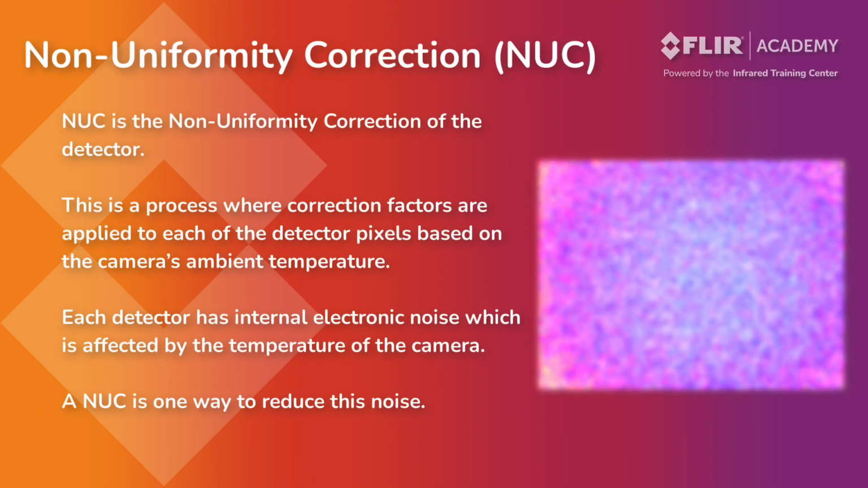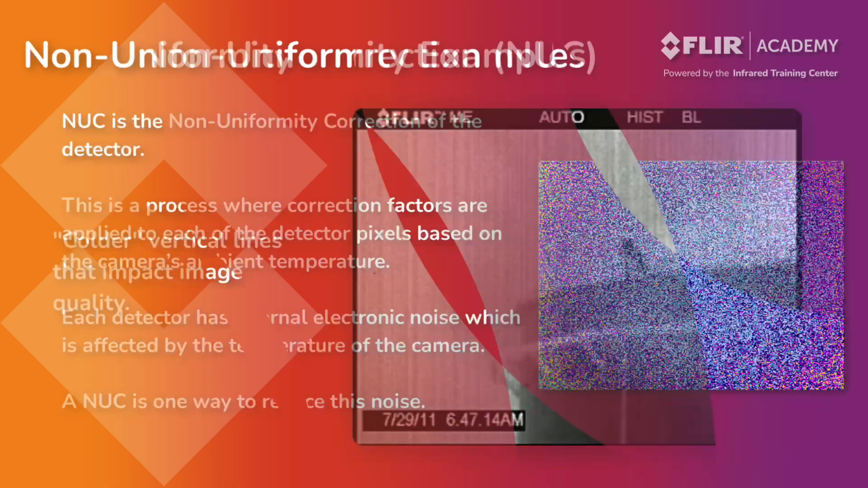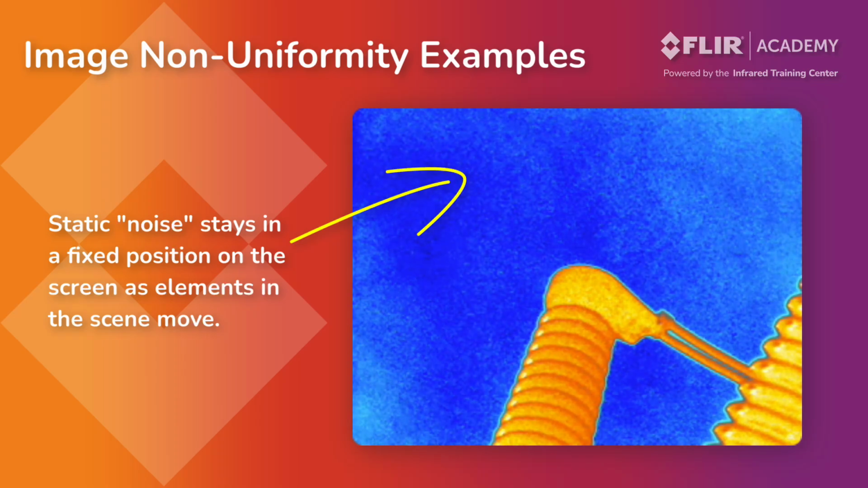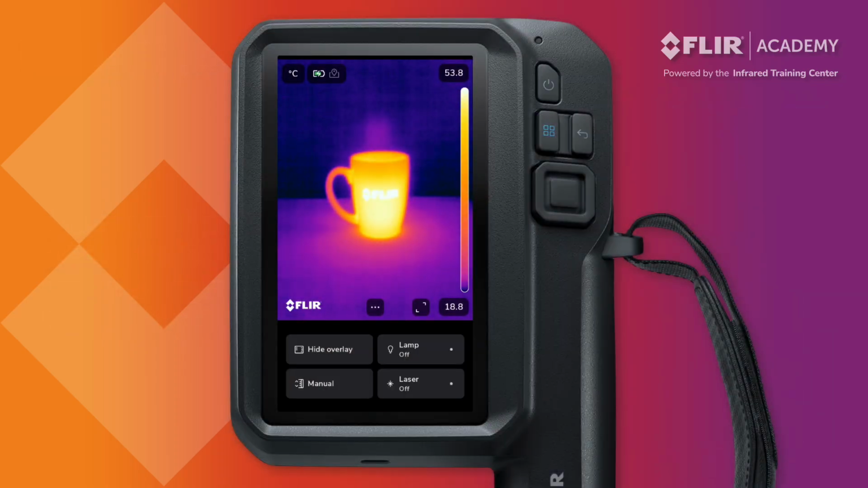The non-uniformity correction is a function that resets the detector array and removes thermal artifacts displayed on the image. These anomalies are created when heat generated inside the camera, or energy that's absorbed from the surrounding environment, affects the stability of the detector array. These anomalies can appear to be warmer or cooler than the actual target and are most noticeable when you move the thermal imager. The non-uniformity correction provides a cleaner image by resetting the detector and removing these artifacts.